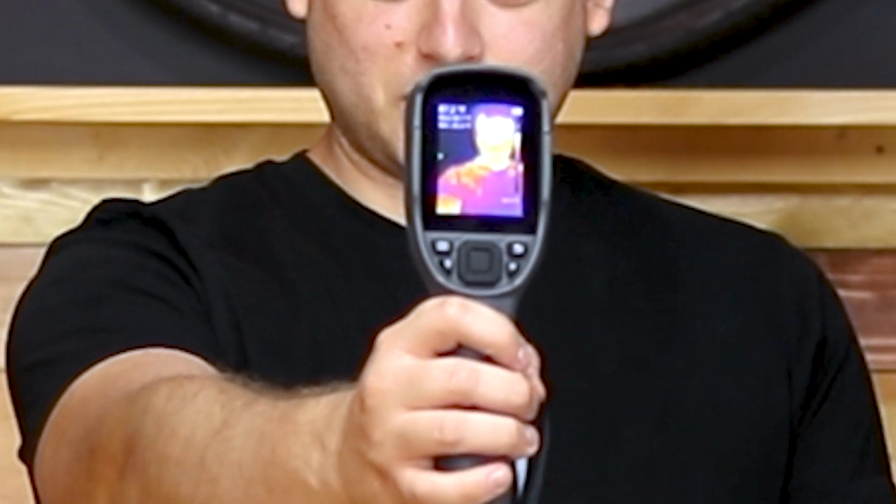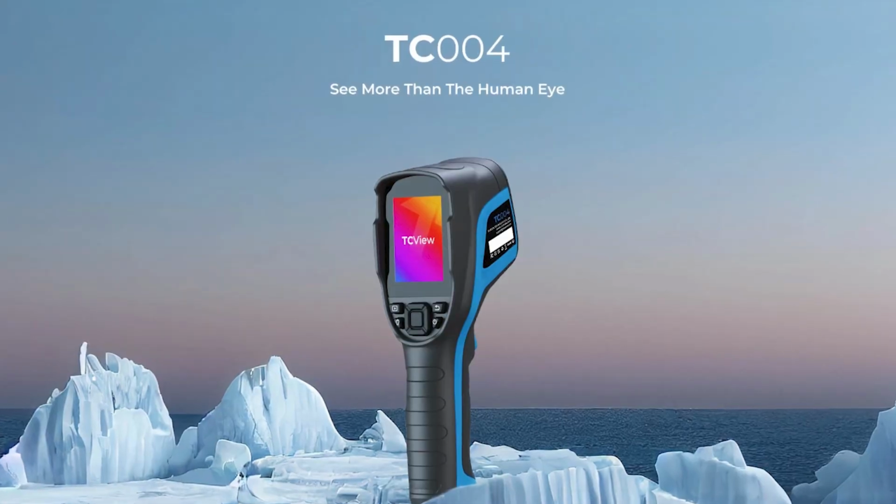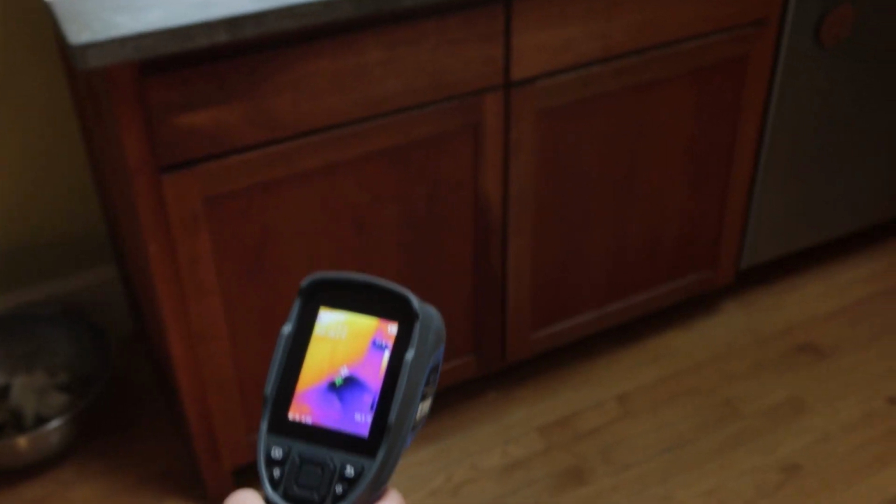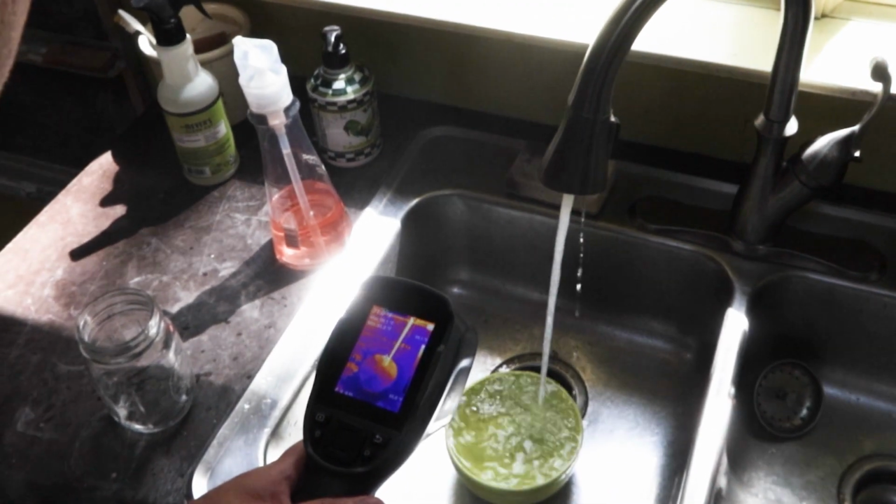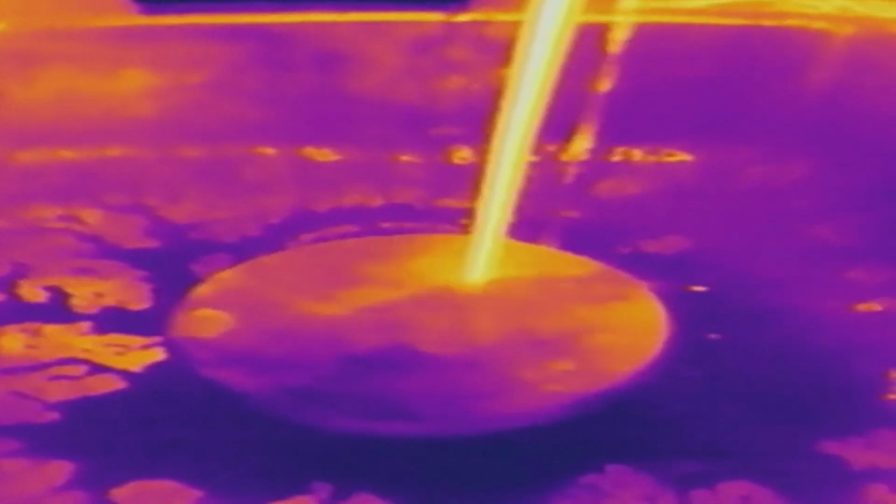This is a thermal imaging camera. So I don't know if you can see there, but you can see me and you can see the temperature of my face. Yeah, this is the TOPDON TC004 handheld thermal imaging camera. As you're seeing here, we're walking around just in our house, and we're kind of seeing what this does. It can see temperature differences. Yes, so it's able to tell you the temperature of something that you're looking at.